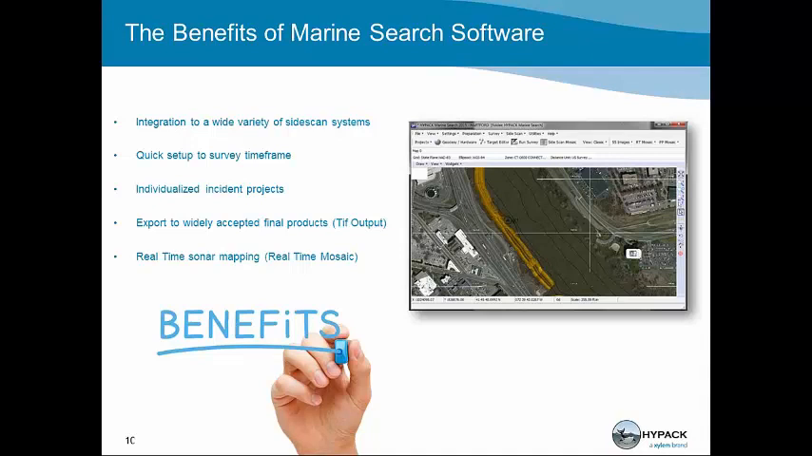The way the software is designed, everything's done within a project folder, and all of your information from the search would be contained within that folder. By using an individualized project folder for every incident that you have, you can contain all of your search information and all targeting information for project writing and reports at the end.